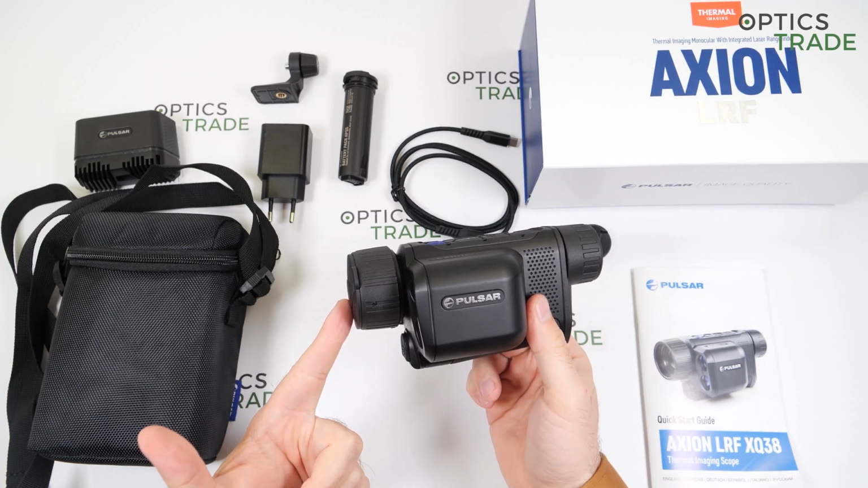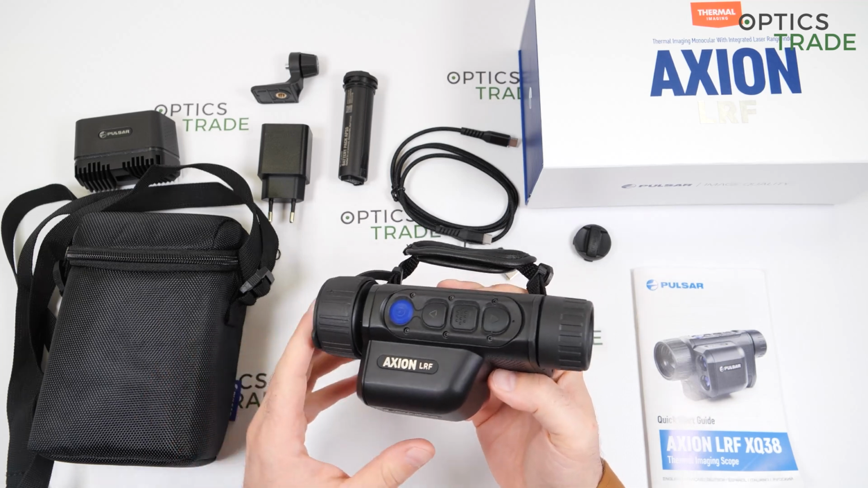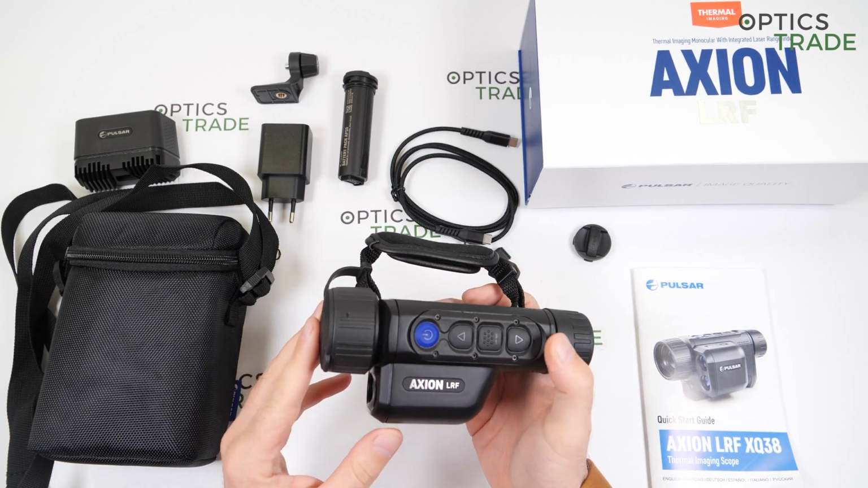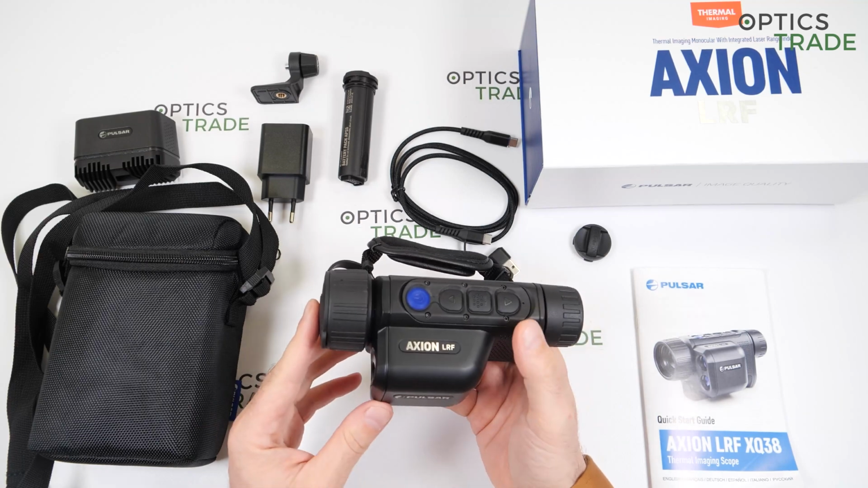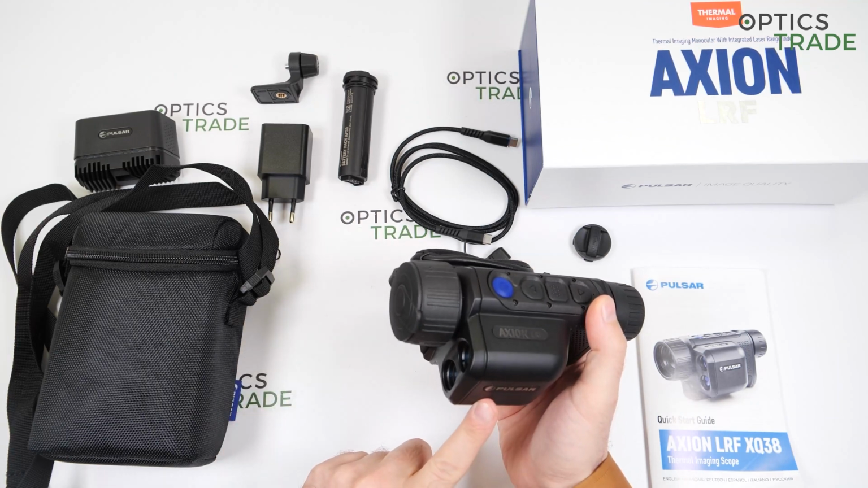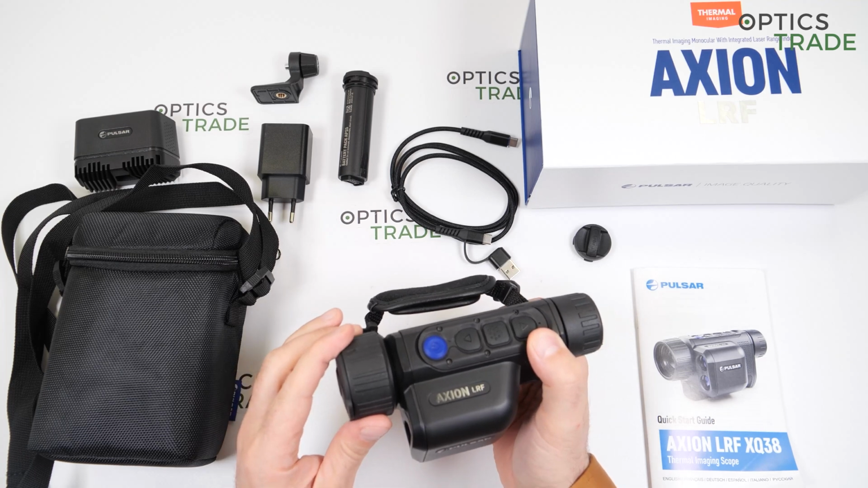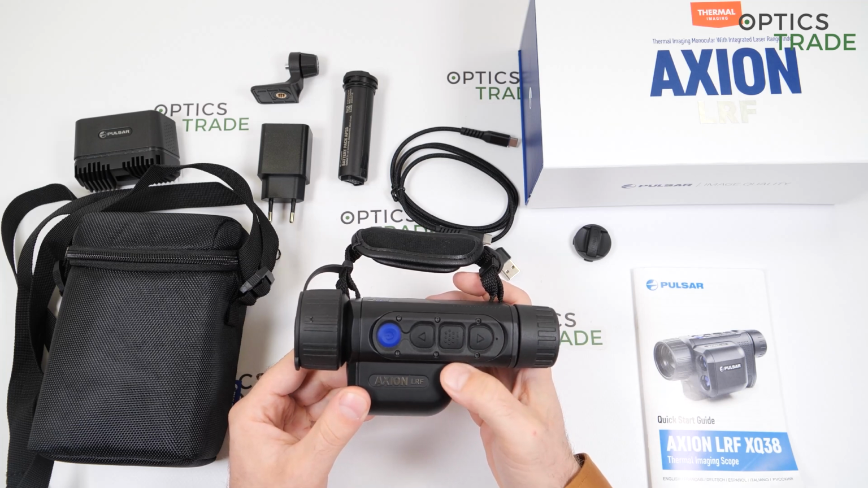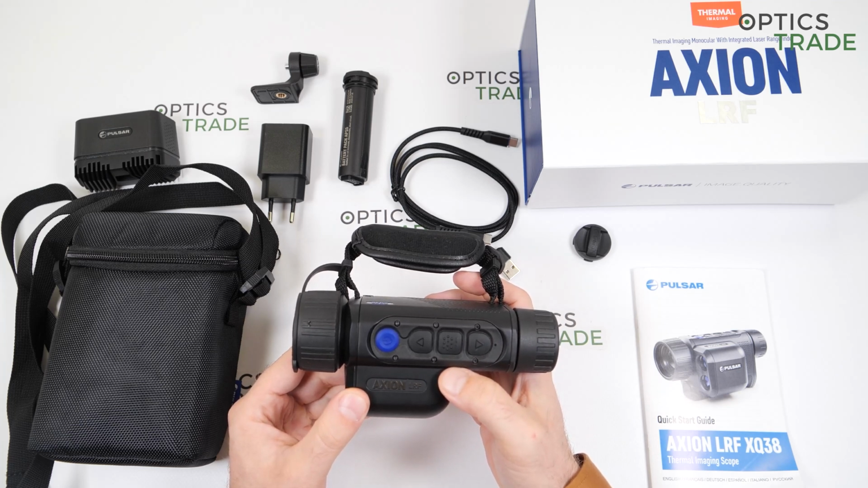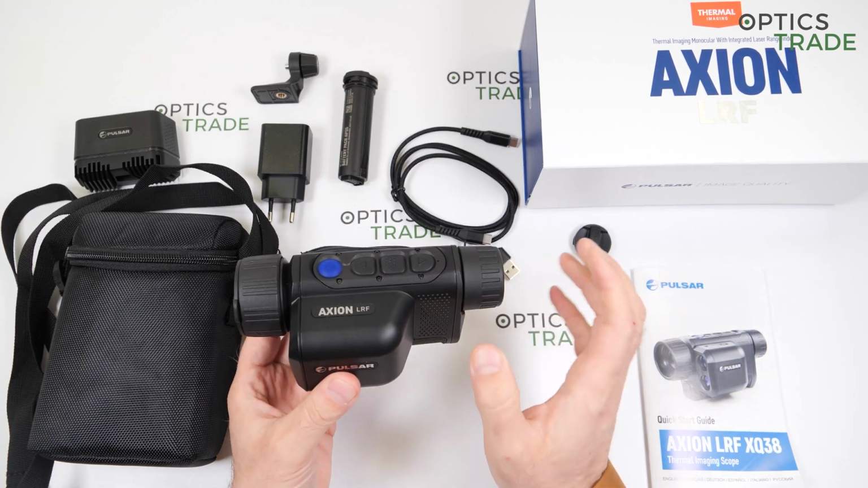It costs 2,290 euros at the moment, so roughly 2,300 euros, and at least to my knowledge is one of the cheapest thermal scopes on the market with an integrated laser rangefinder. When you take into account the image quality of this device, then you see that the price is really, really, I would say, acceptable. So you really get a lot for 2,390 euros.